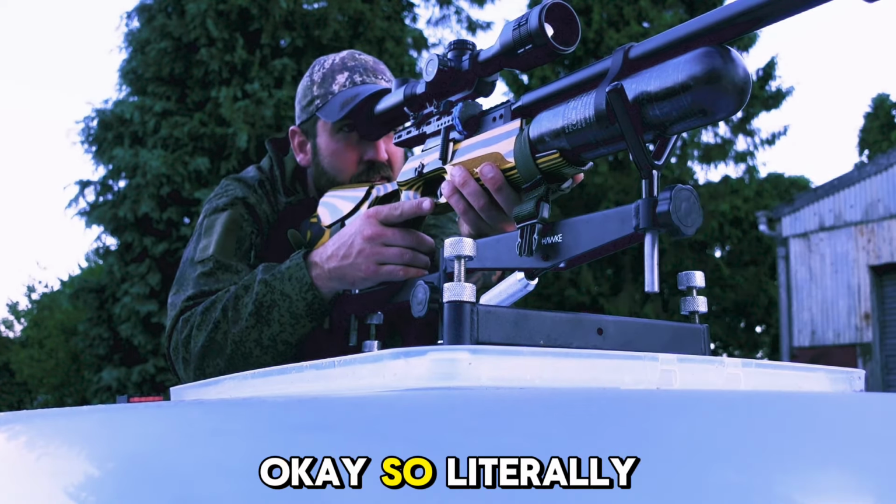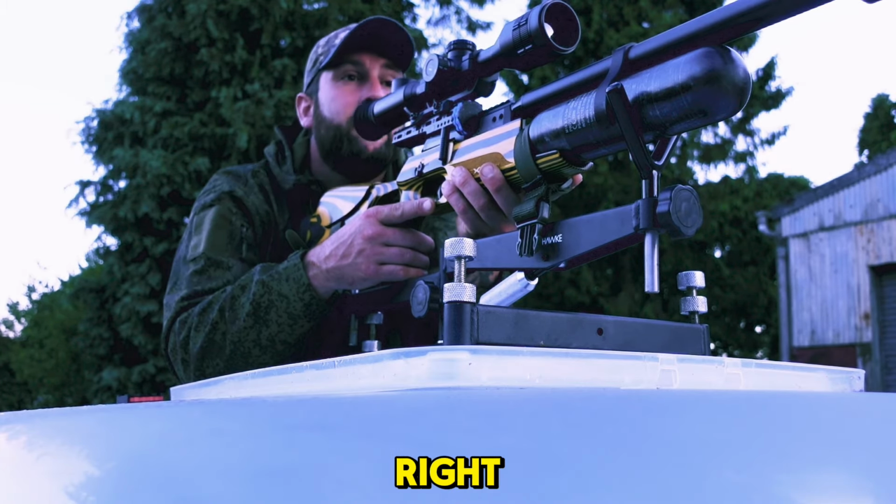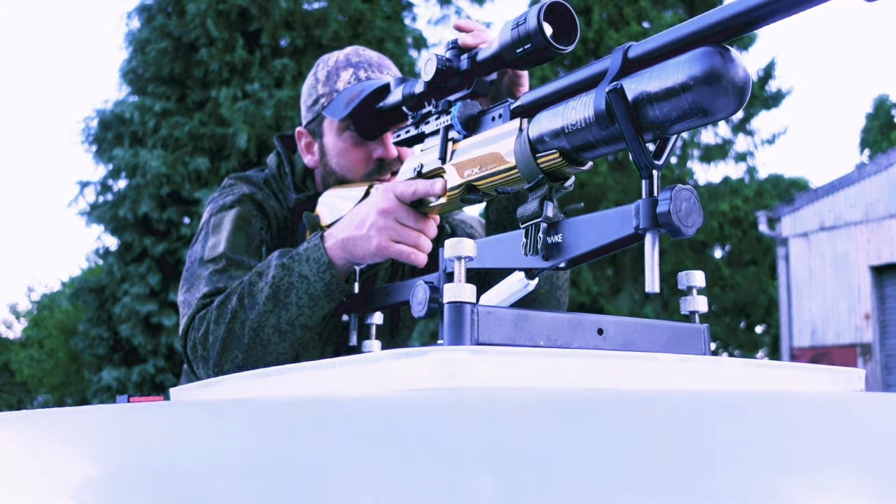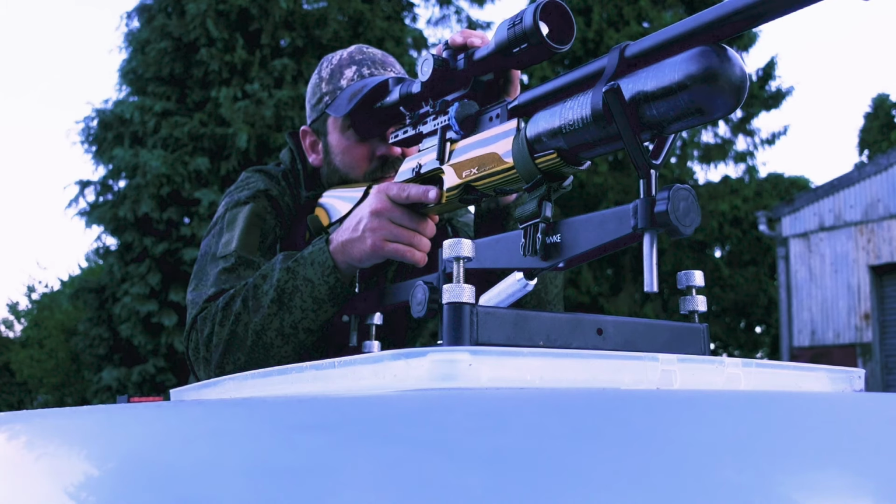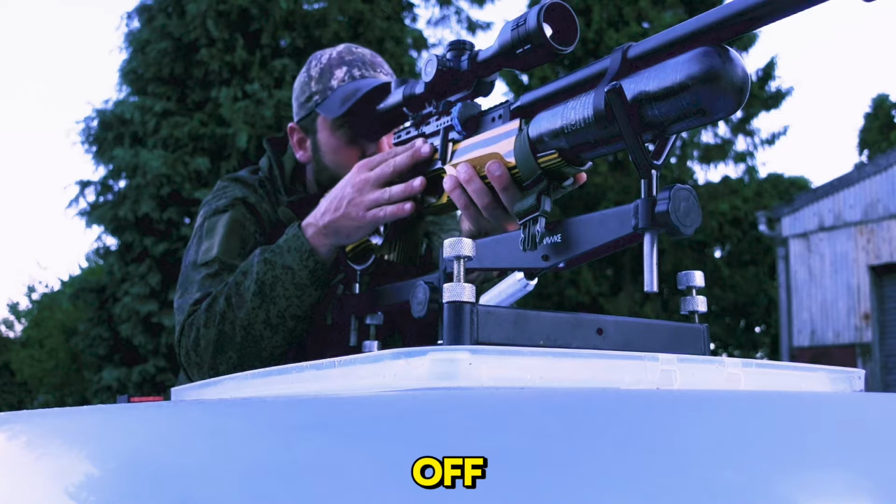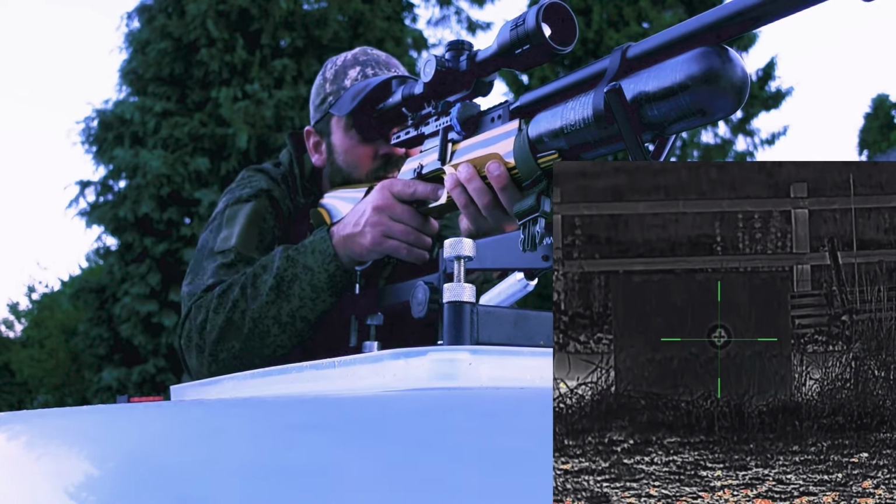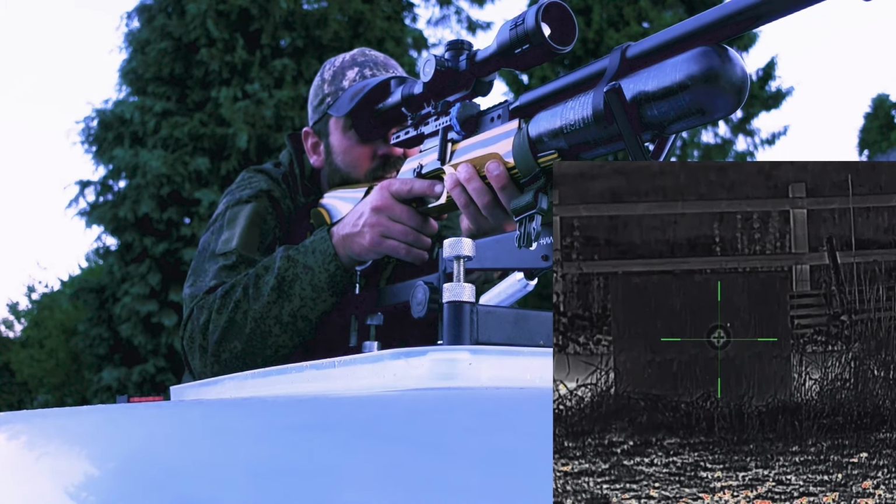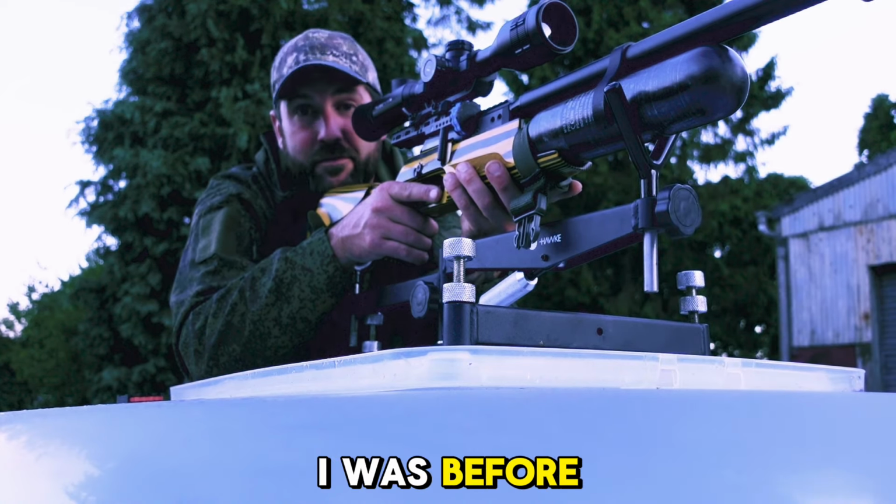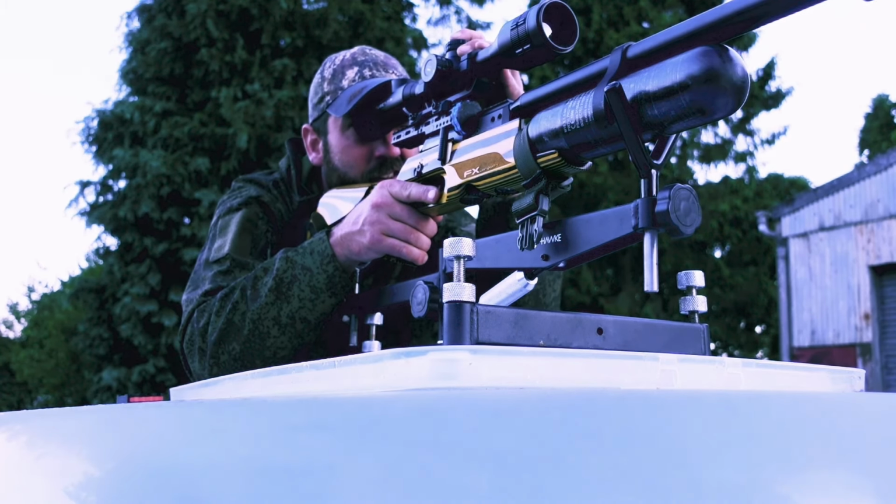Okay, so literally first shot off the mount, slightly high and right, so let's see if we can correct that fairly quickly. Looks about right. Right, so one shot straight off. I swear this is the first time, you wouldn't believe it. And now I seem to be a lot higher than I was before, so it just goes to show sometimes you need to know what you're doing with a scope. Try again.